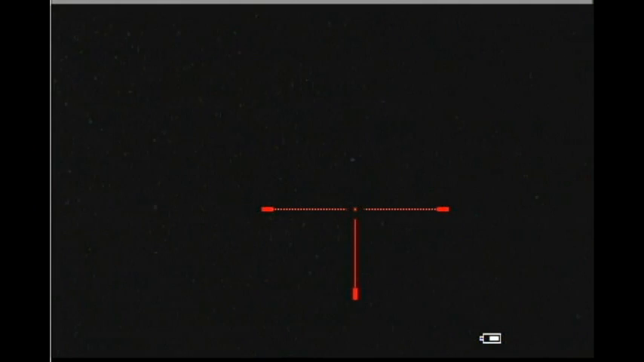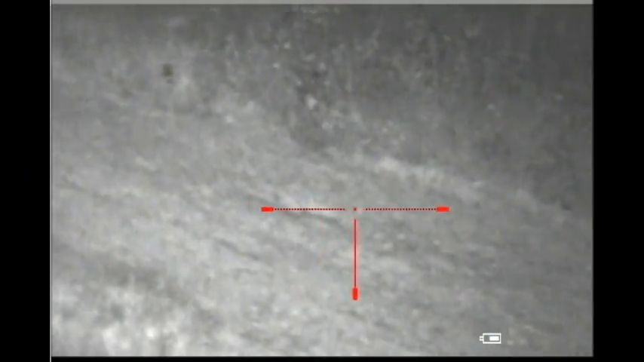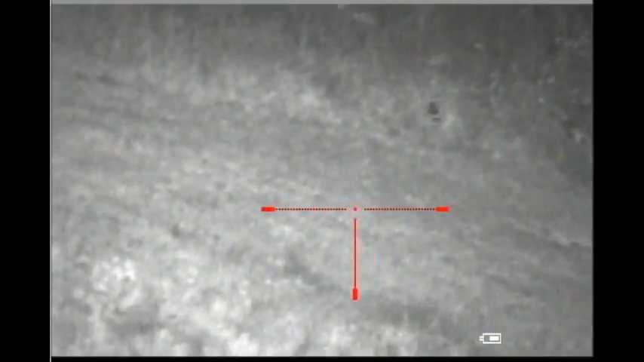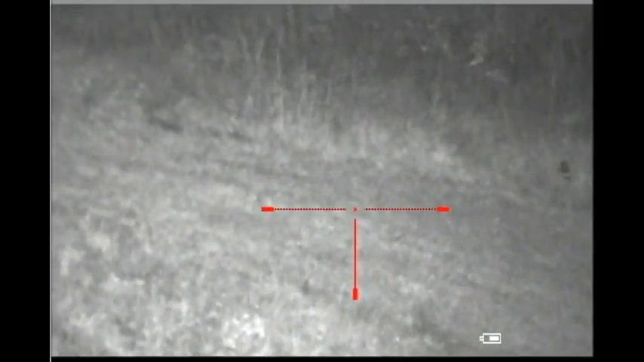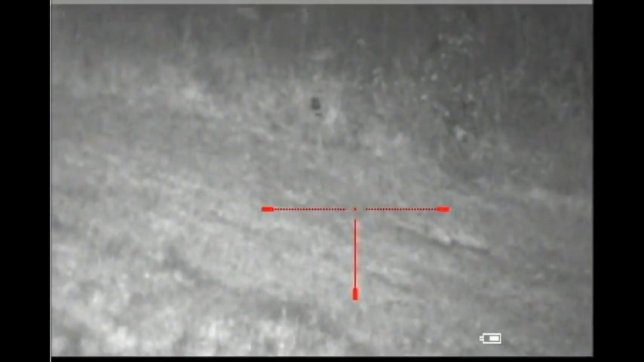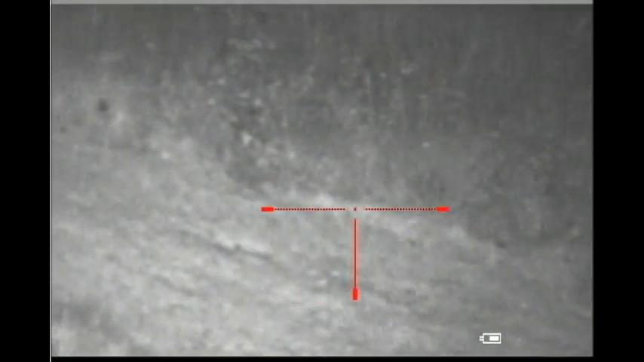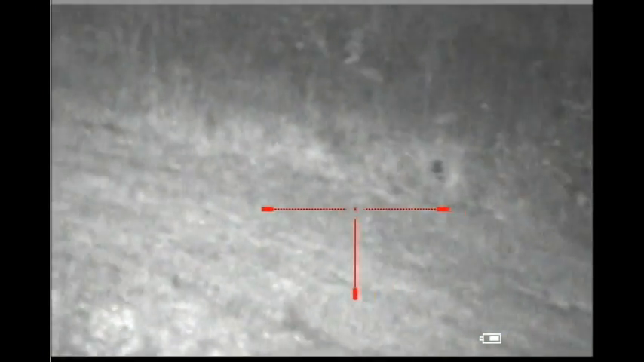Now I'm going to do a test at the 60-yard site with the LLTL001. That's considerably brighter. It'll be an easy shot with that. Have my trail camera out there, and I'm at the 127 yard mark with the coyote.